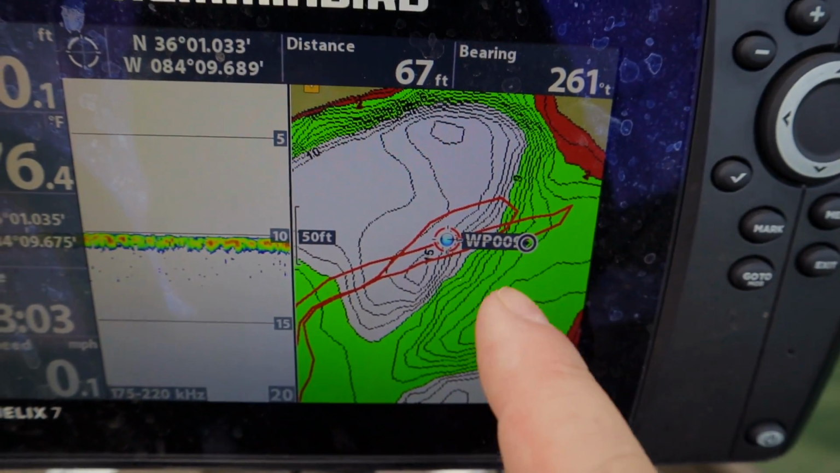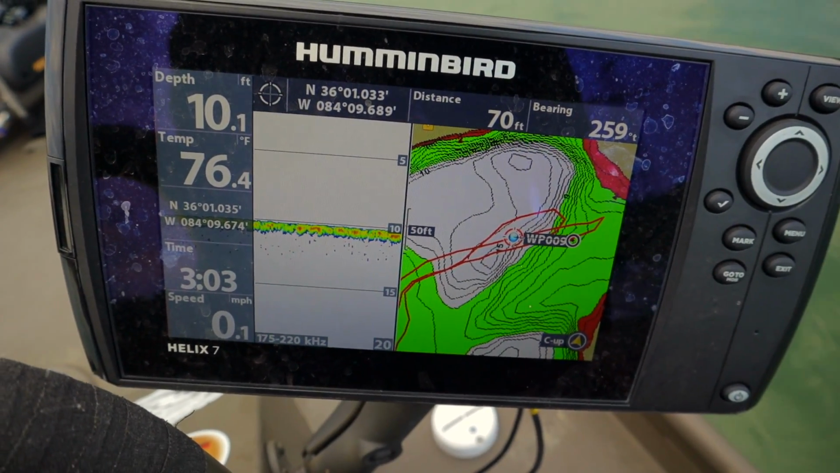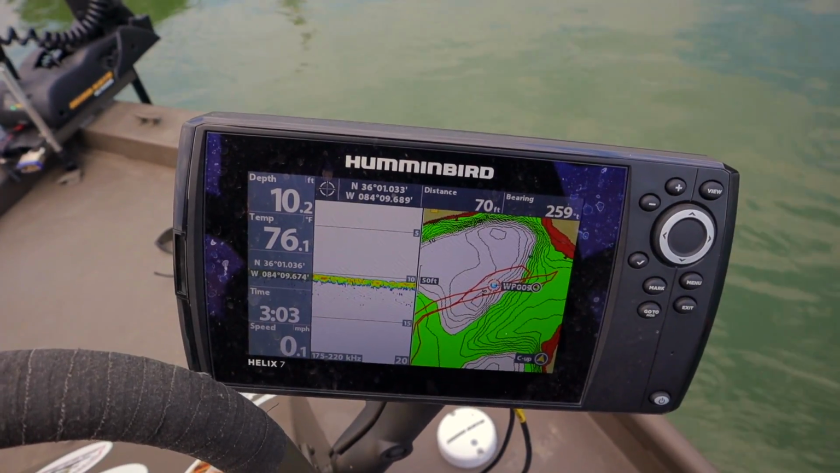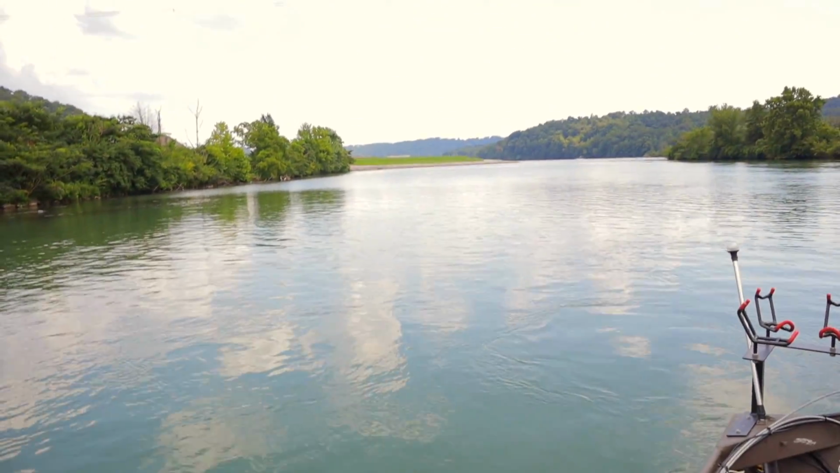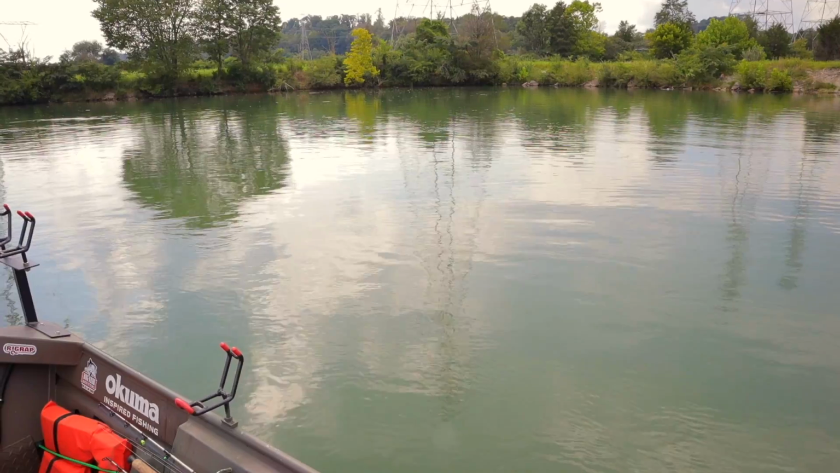There's the waypoint. There's my boat. In a perfect scenario, you want it directly behind you. I may try moving over a little bit more to see what happens. Like I've already said a dozen times, this is actually a harder spot to spot lock because the current is coming out of the steam plant and it's going in a curved pattern out to the river. And that drop off is over here to the right.